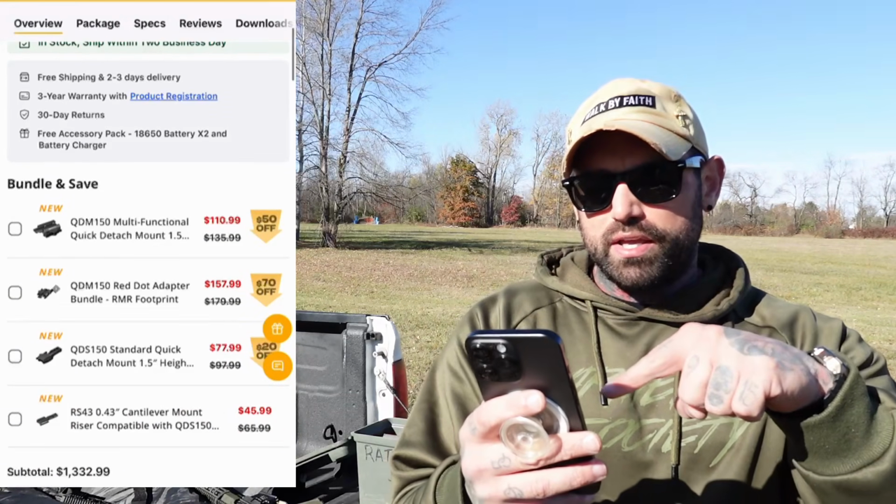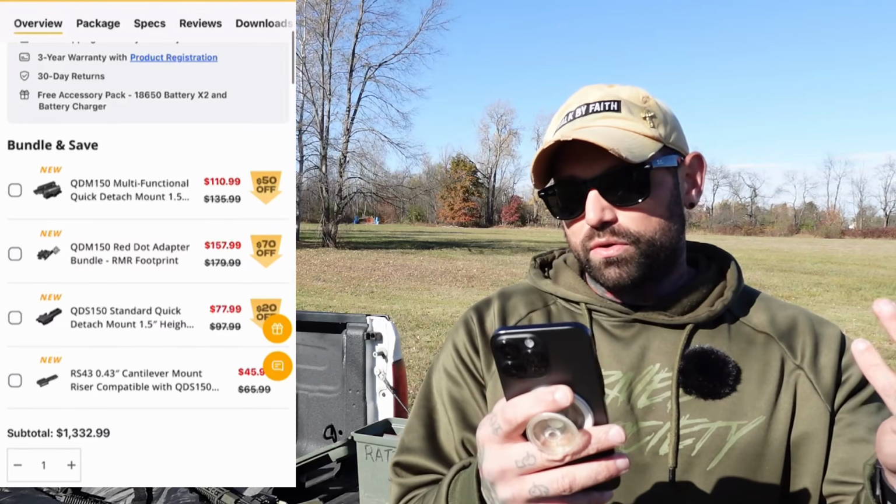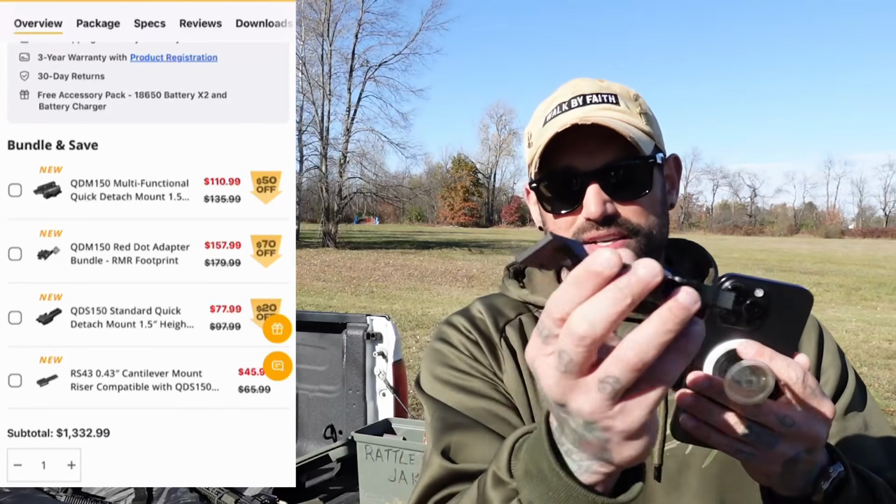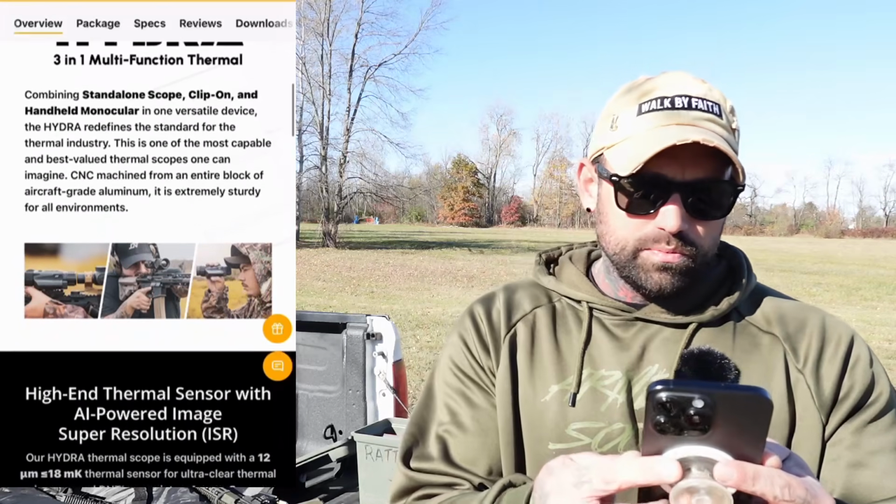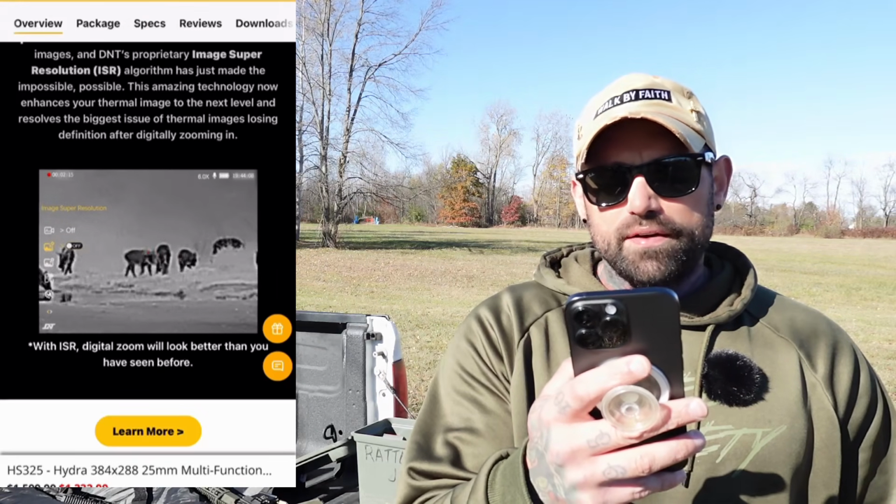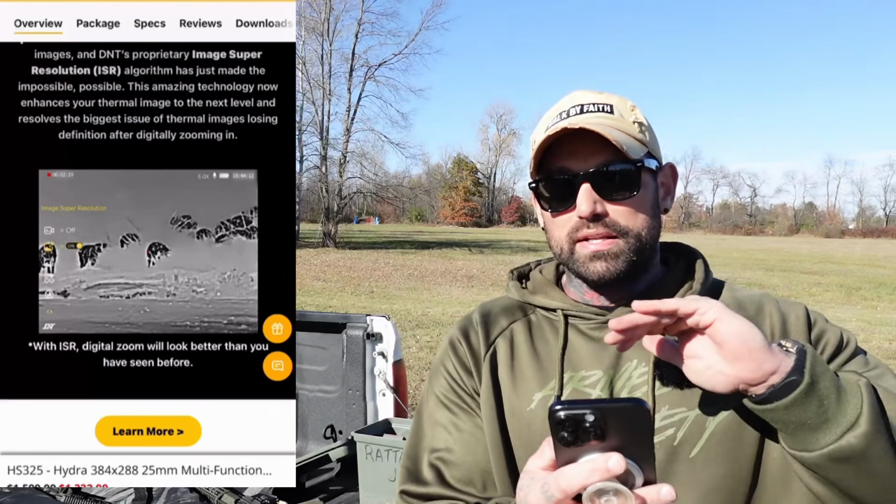Now there's a section right here of your different QD attachments. So there's your 45-degree angle one right there. It's only $158 to go from a 3-in-1 to a 4-in-1. So I think that is a really cool little attachment. So we're gonna scroll down, see the website, high-end thermal scopes, we get it. So here goes your resolution. Now, the way that they have it set up is you can do the super resolution setup, and I think that it's a great feature.